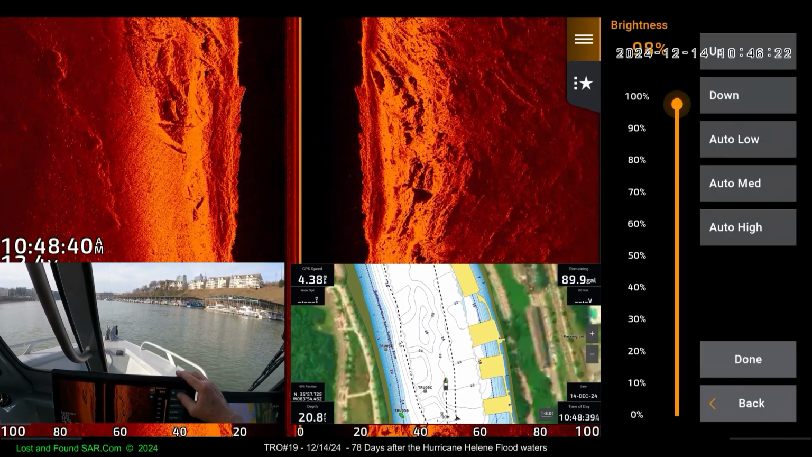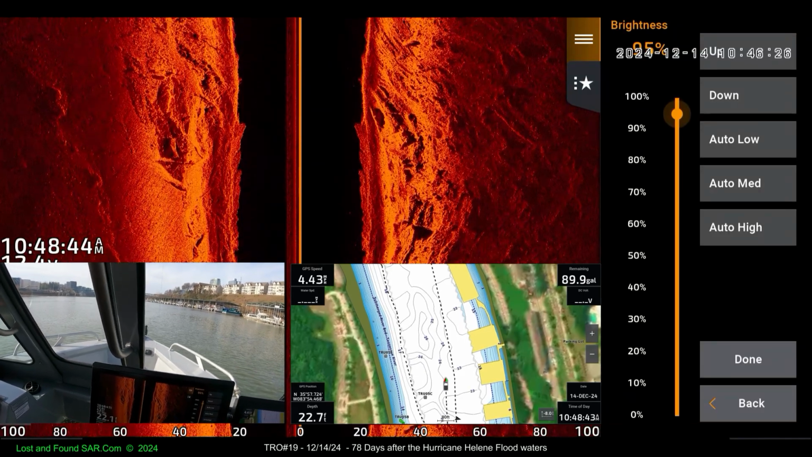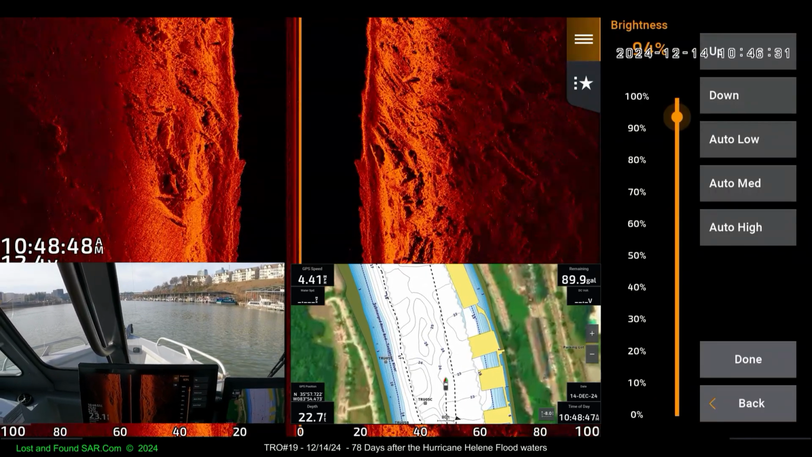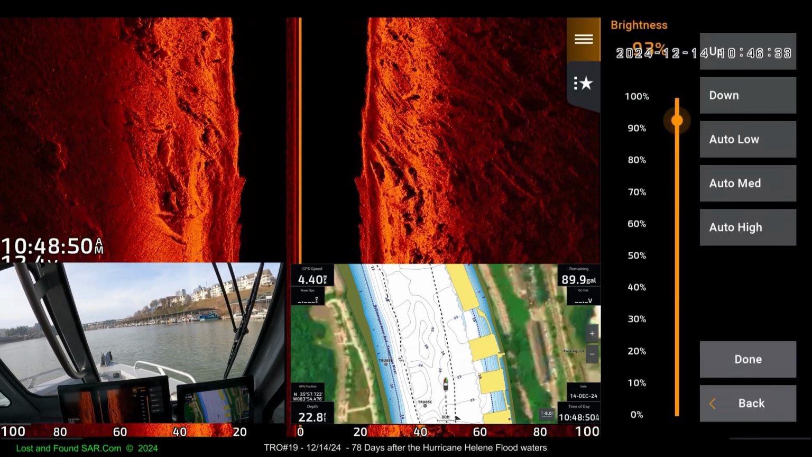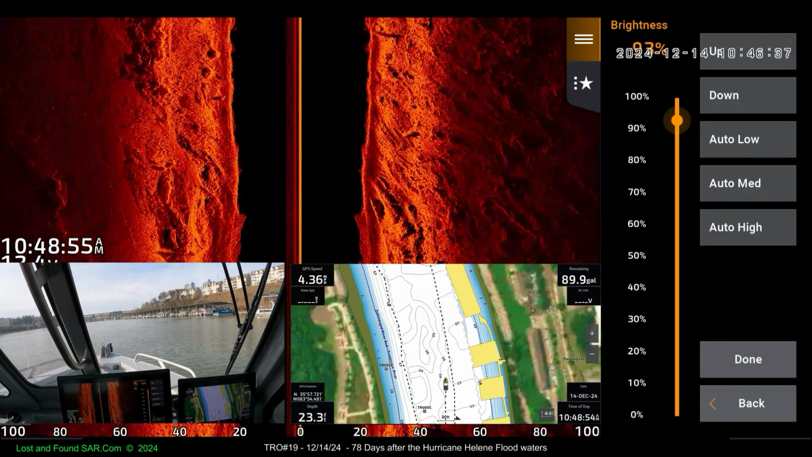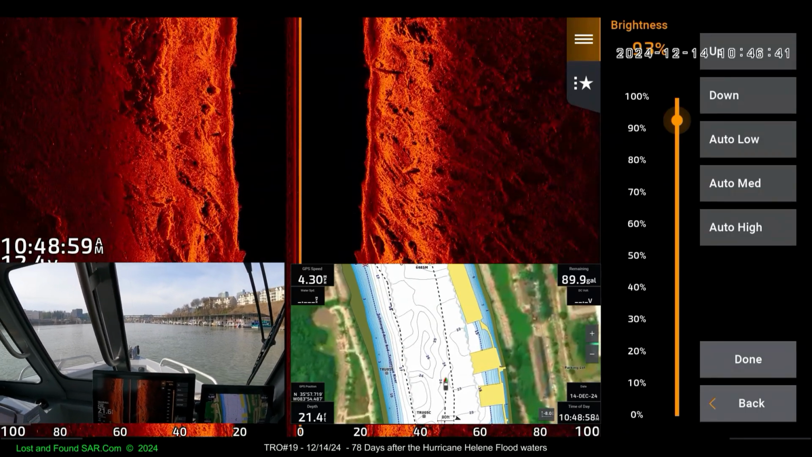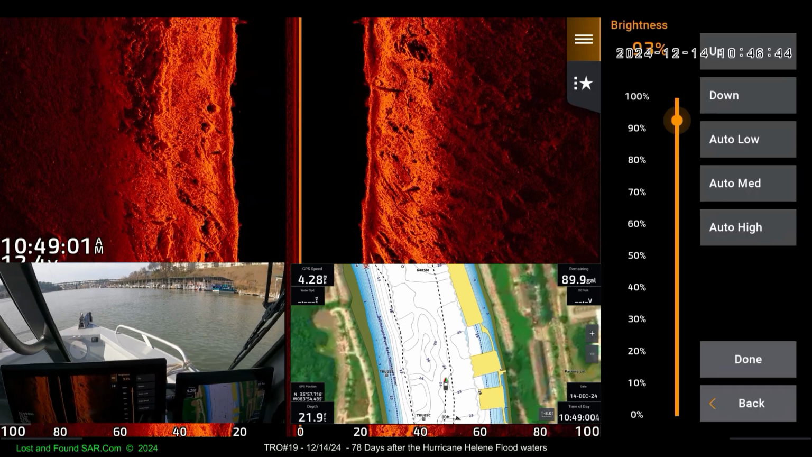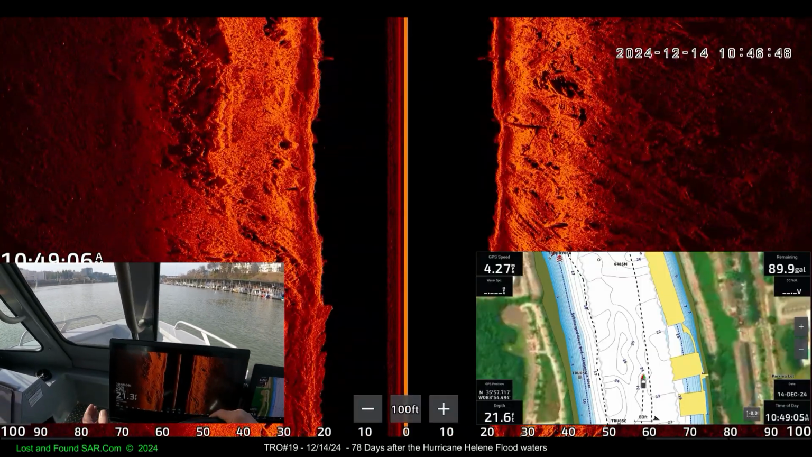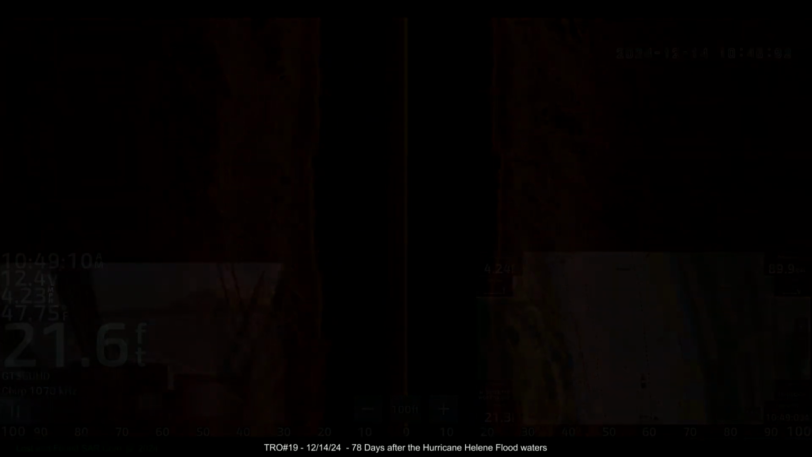The automatic settings are neat for the novice person, but they float around. They change according to the bottom. And I'm not going to say the bottom, what it's looking at. I'm going to say it changes to the depths. That's what it seems to do. So when you have it on manual, it seems to stay more steady. Done. And back to the 3 screens. Close. Hit close. Yep, that's it.